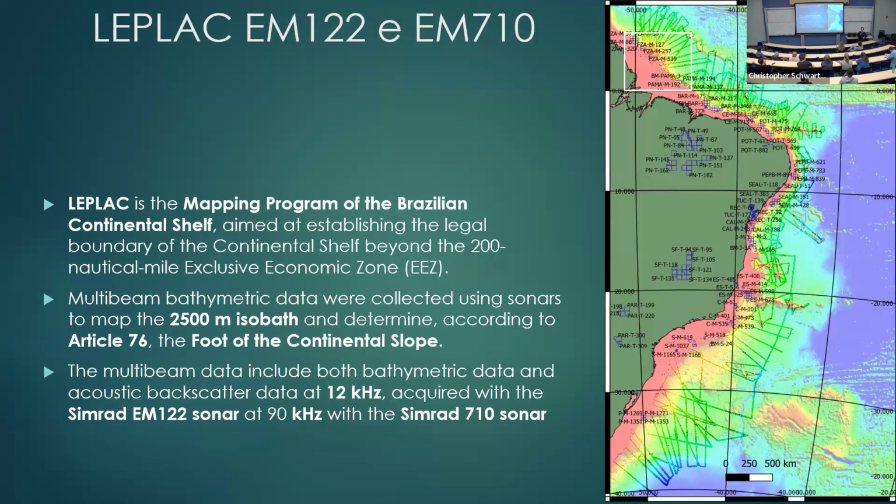And another wonderful source of data was the LEPLAC project. This is the mapping program for the extension of the continental shelf. They use multibeam to map the foot of the slope. They don't care at all for backscatter, and that data was lost. So I tried to restore it, recover it. Since I was part of the commission, I had access to the data, so I got all the records. The whole Brazilian coast was covered, with very sparse lines, aiming to map the foot of the slope.